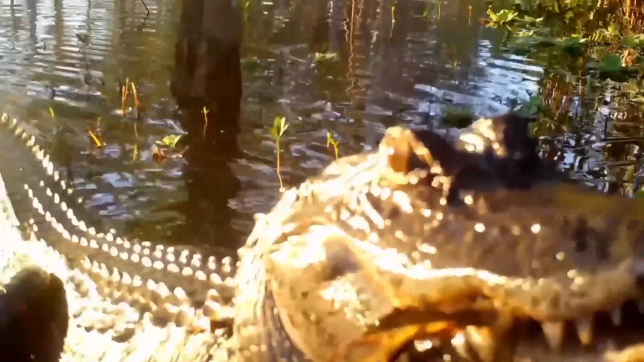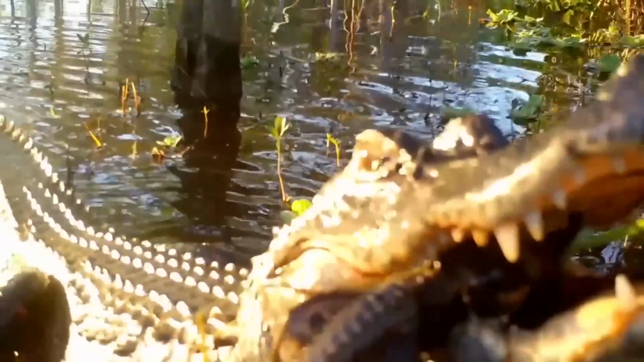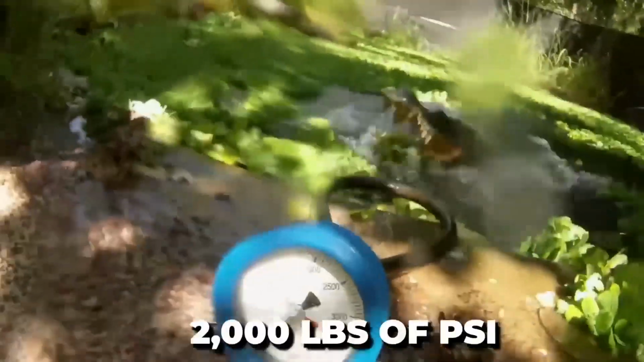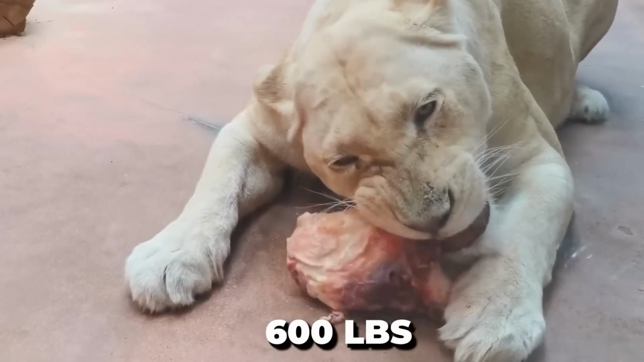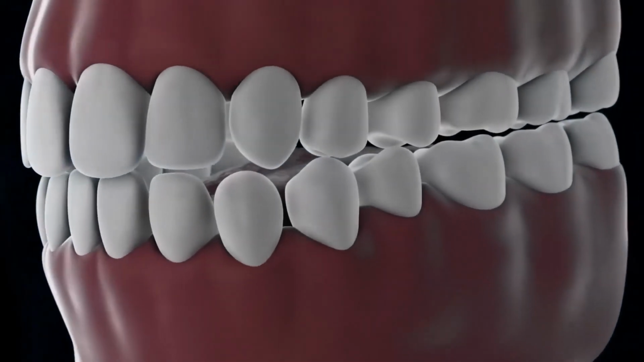It stops in front of the camera and chops down on the catfish, devouring it in one swift motion. The sound of the alligator's powerful jaws crushing the catfish is enough to send shivers down your spine. Alligators have the strongest bite force measured, with an incredible 2,000 pounds of pressure per square inch. For comparison, lions only have a bite force of 600 pounds of pressure, and humans have a mere 120 pounds of pressure per square inch.